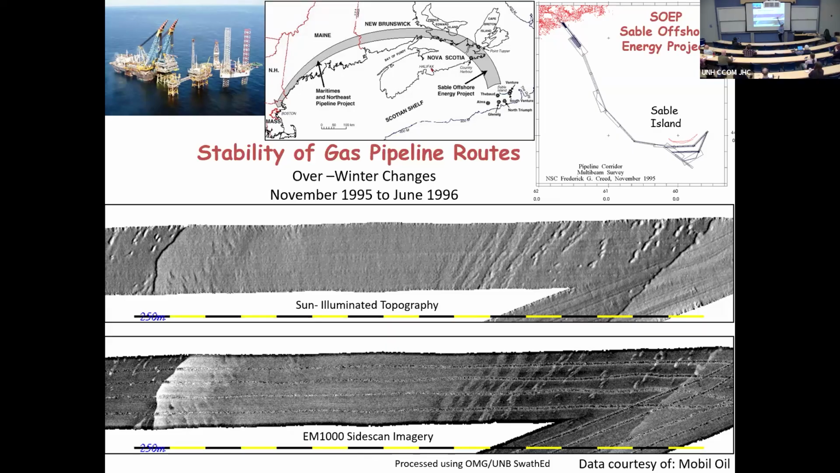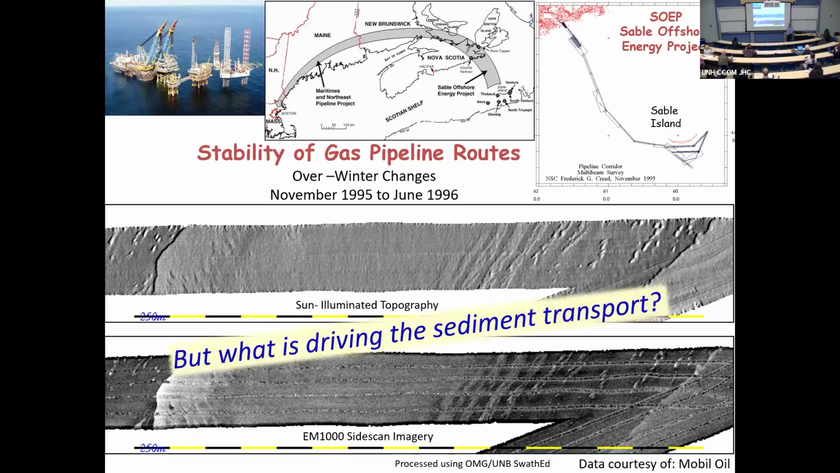It's exposed to open ocean gales, and we have to understand the erosion and deposition, how it's going to impact infrastructure, whether it's oil field or gas field in this case, or there are many, many other structures as well. And again, what's driving the sediment transport? So we need to make measurements of the circulation, whether it's tidal or wind or wave-driven circulation.